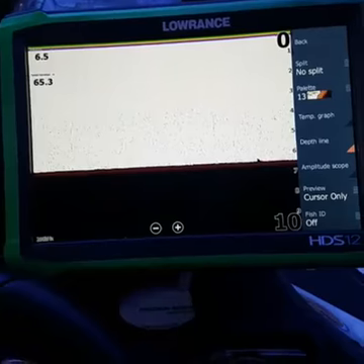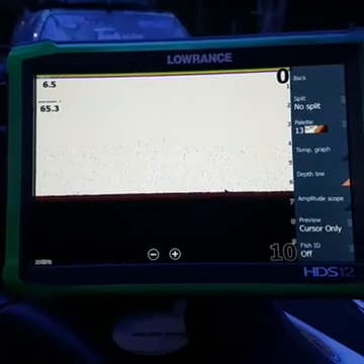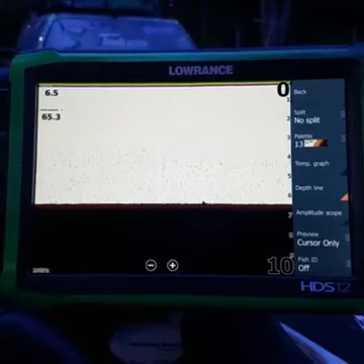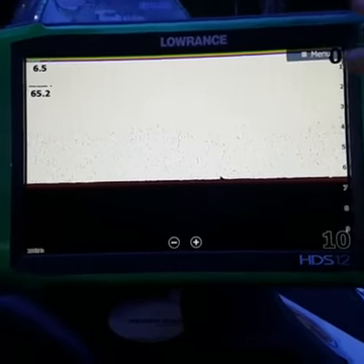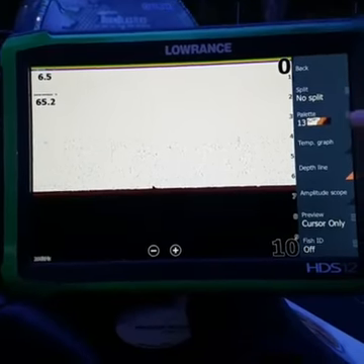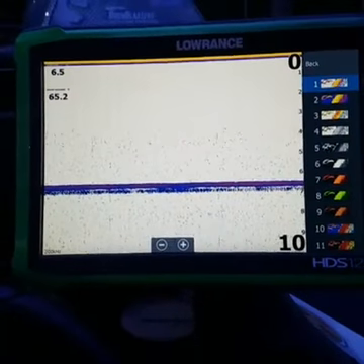Now the other thing is a palette that I run that a lot of the elite guys run, a lot of the FLW guys whose boats I tweak and set up and get them going. The palette that I want to run, and everybody should run because it gives you a little bit more detail and you can relate, is palette 13. The boat comes with palette 1, standard, where the bottom's yellow, everything else is fine.